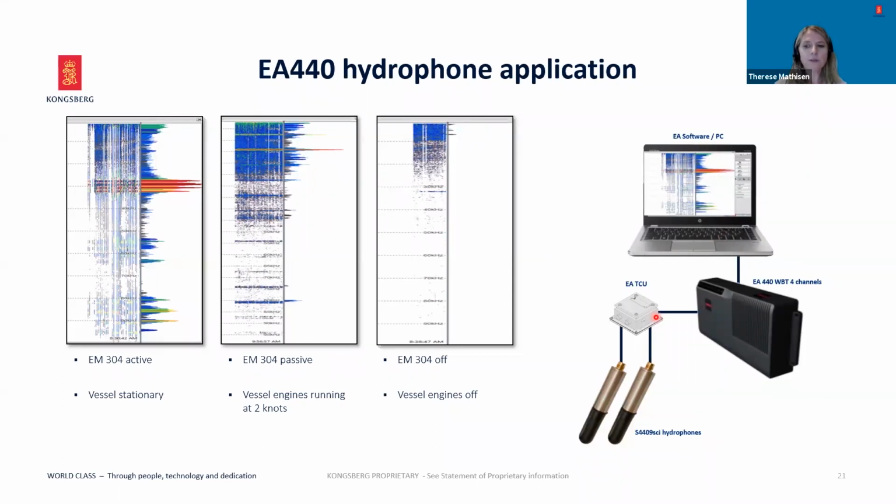The spectrogram to the very left shows how an EM304 multibeam echo sounder will stand out in the 30 kHz frequency area. The image in the middle shows propeller noise only. And the image to the right shows the picture when both propeller and multibeam system are off.